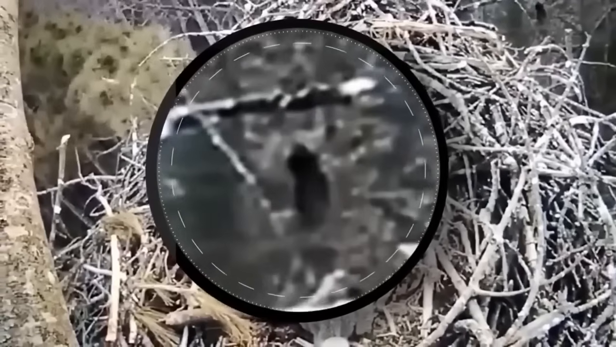However, due to the blurred image, it's hard to identify the creature, but many people stated that it was a Bigfoot, as nothing huge and bulky was ever spotted in that area before.